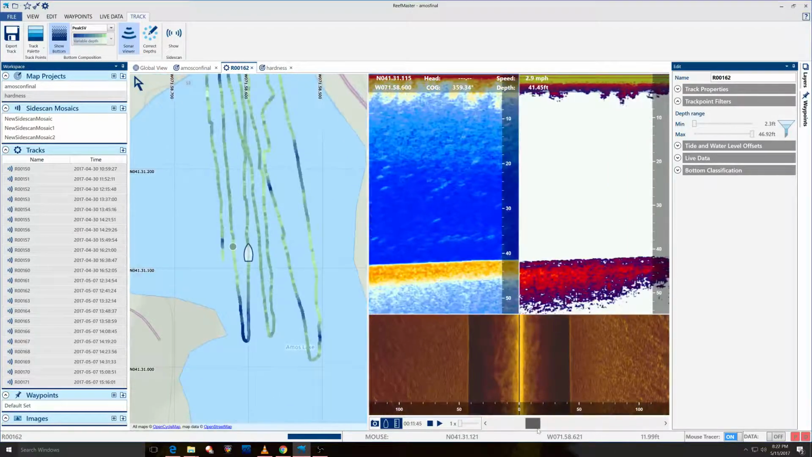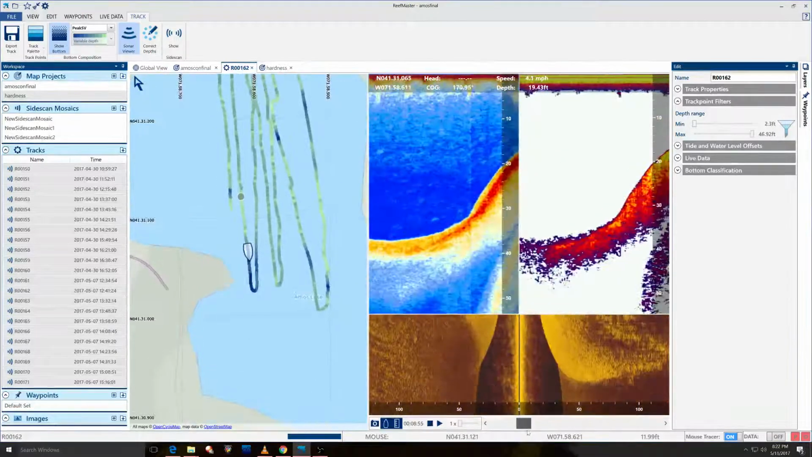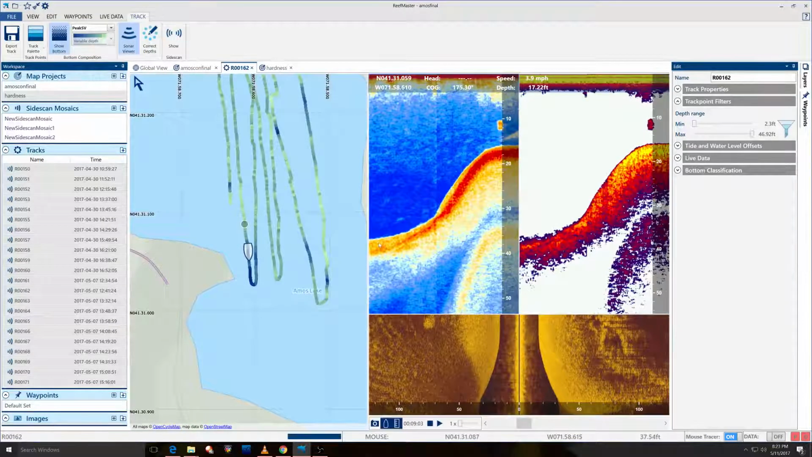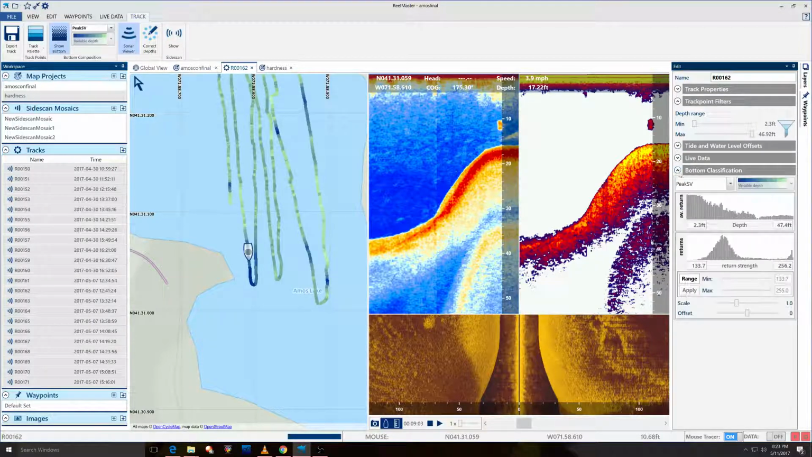Okay, so right here, oh man, how did I do that? Right here, we're going to pause it. Your first return, sonar pushing through, and you have a secondary return, and it's pretty representative right here. What's going on? Let's bring up the ReefMaster. We'll go to Edit, Bottom Classification. Let's talk about a couple things. You have E1. Actually, that's a bad one. Peak SV. We'll start with Peak SV.